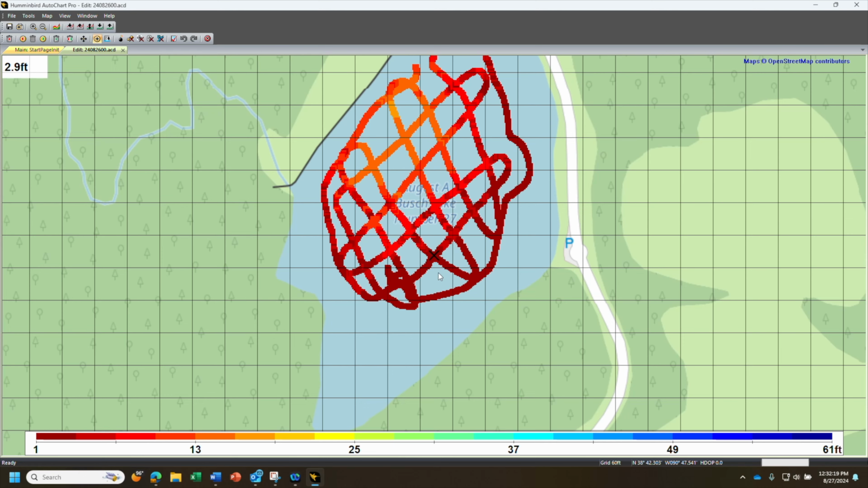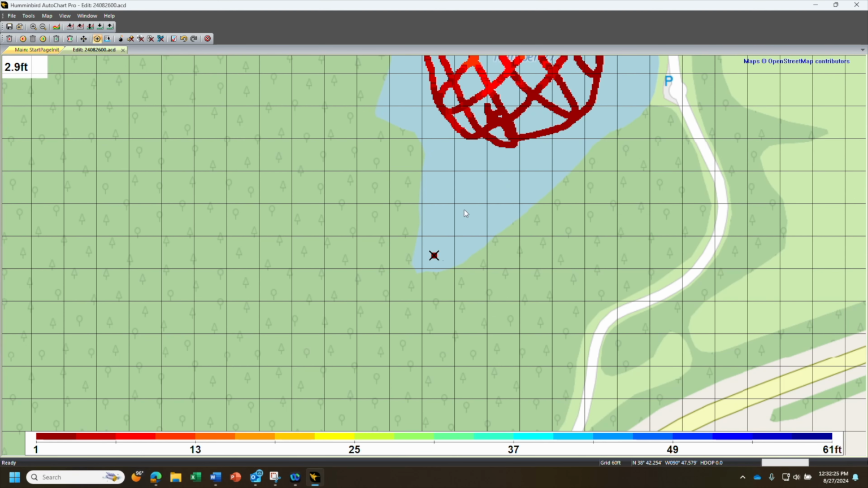So the first thing I'm going to do is, I know over here is very shallow, so it's about 1 foot. So you add a point, and you can see in the top left it says 2.9 feet. So I want to change that to 1 foot. So you could edit depth, add current data point, change that to 1 foot, hit enter. So now that's a 1 foot data point. You could add as many as you want. So I'm going to add a couple more here.